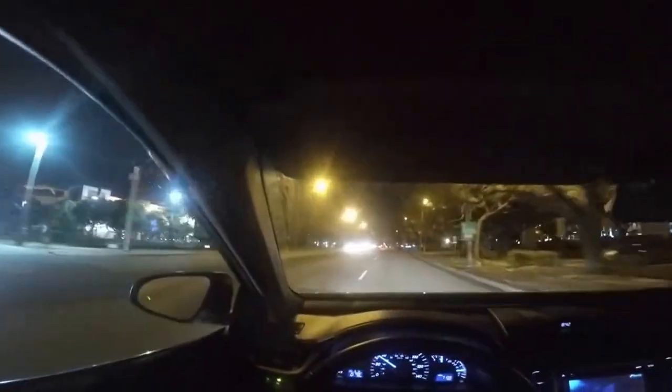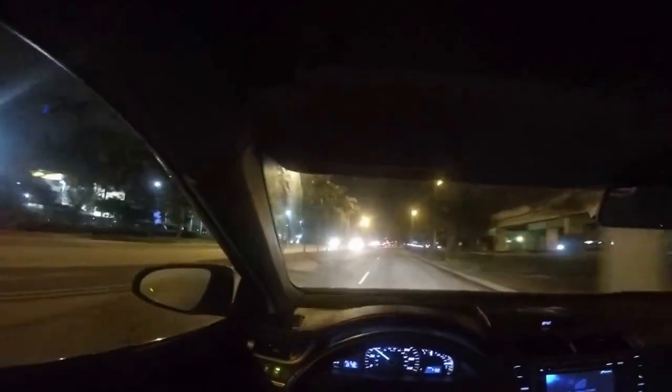Like I said, this is not an area you want to speed. That's the University of Miami, by the way. Right there. That's UM. This is all UM. This is Ponce de Leon Boulevard.